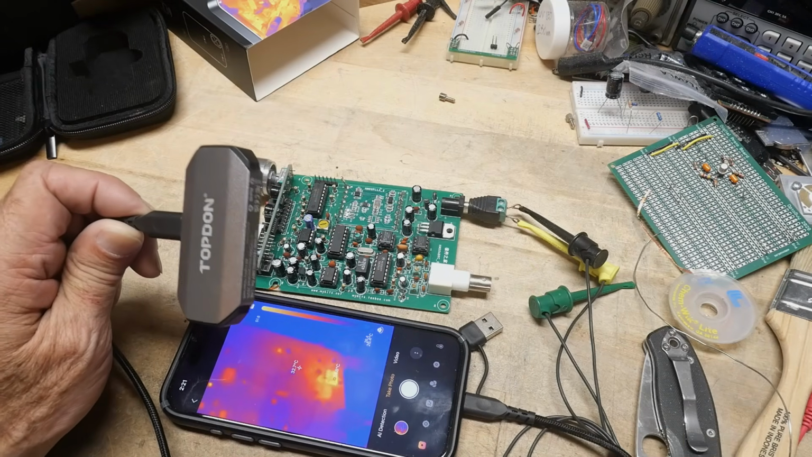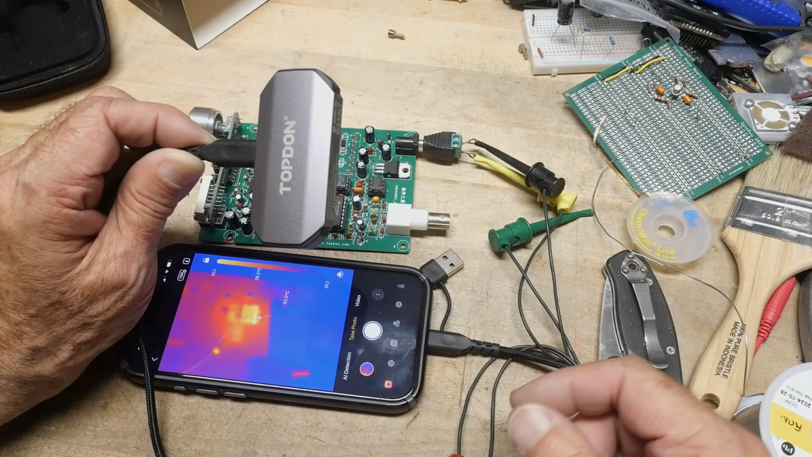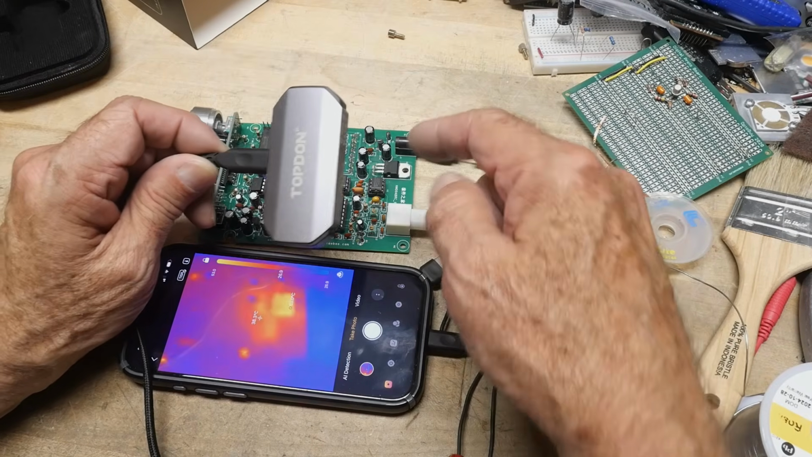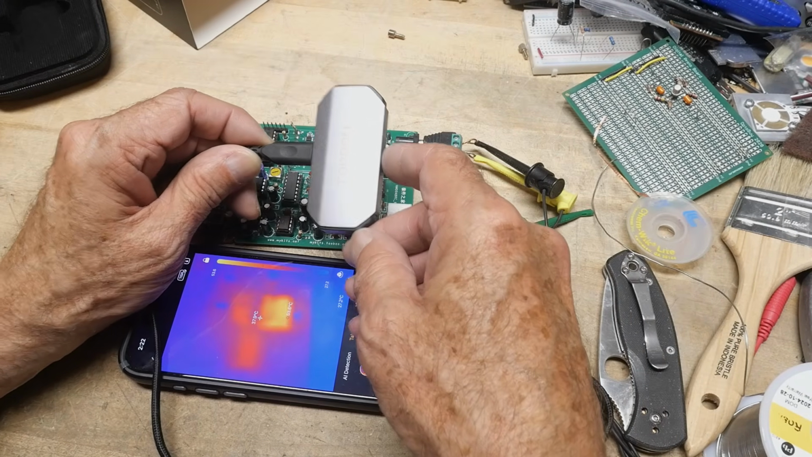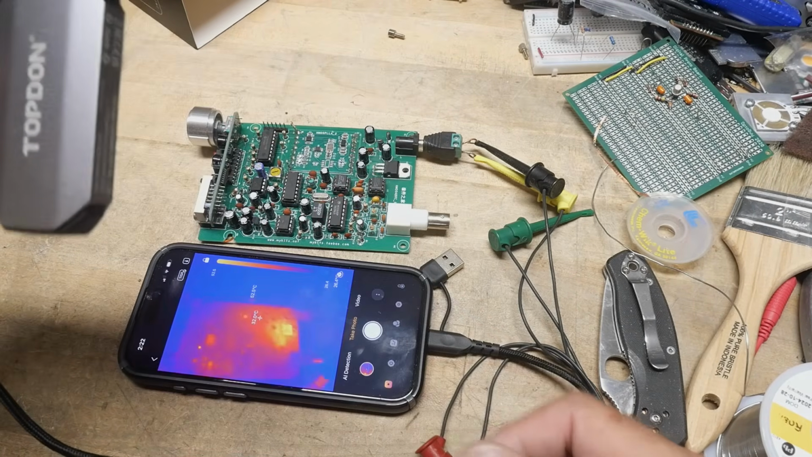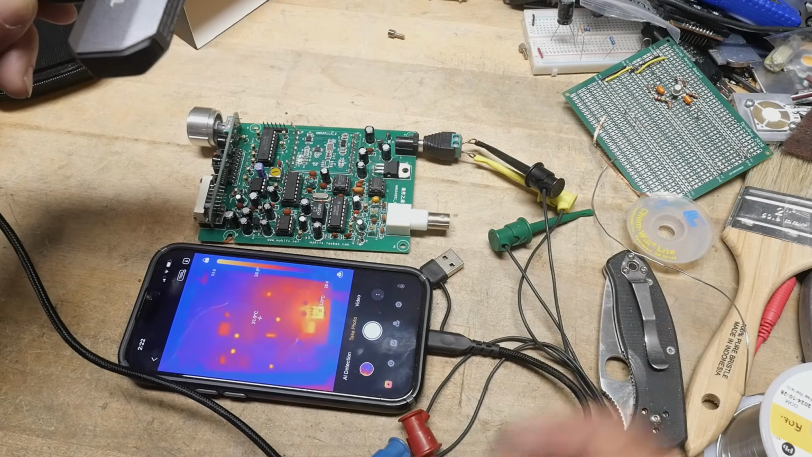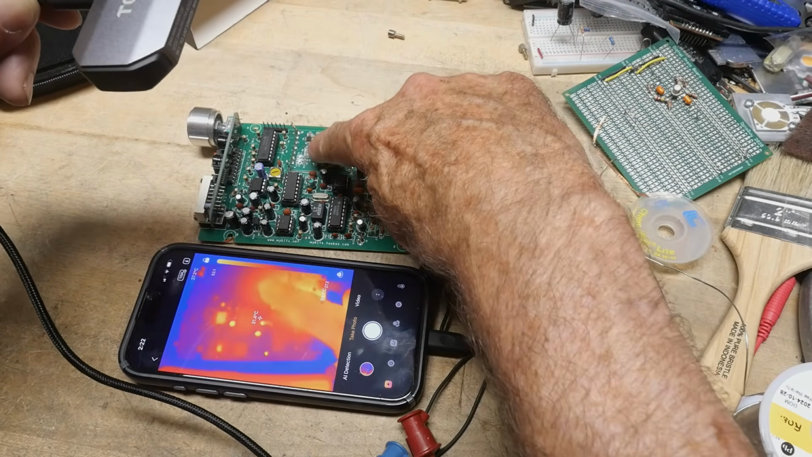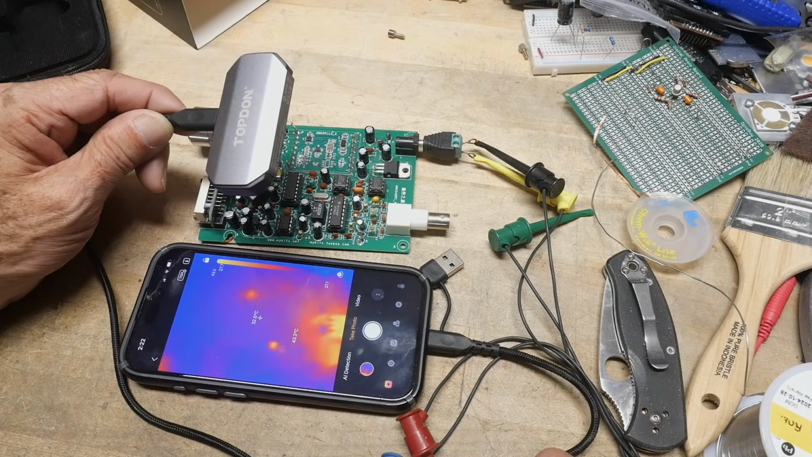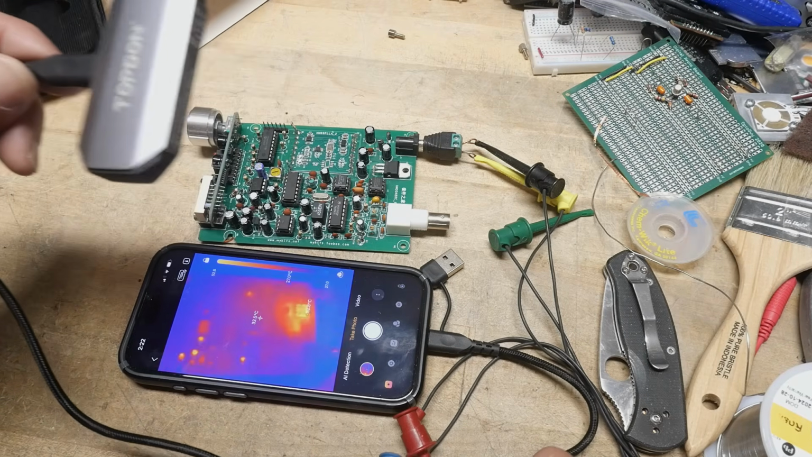All right, so let's use it for electronics here and see how it does. We can see here there's a hot TO220 regulator, and it doesn't have a macro lens, so it really isn't in focus until maybe 8 inches away. So it's not great for looking at small little things. I mean, it is catching some things, so it's good for kind of an overall look. But when you come in closer, you're gonna get a blurry image.